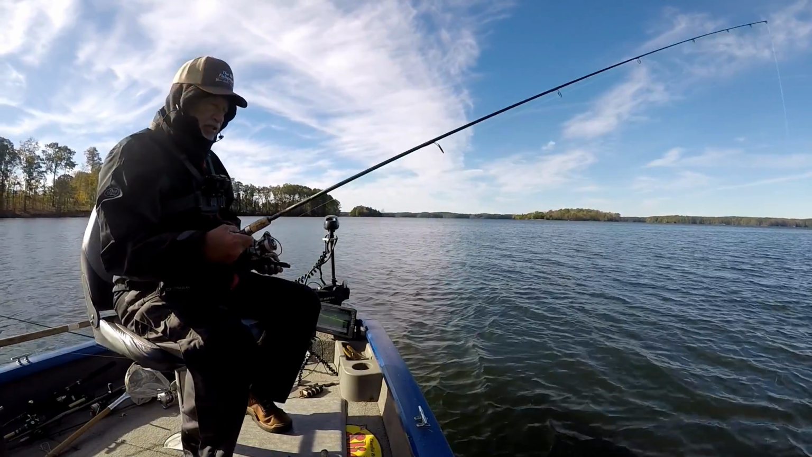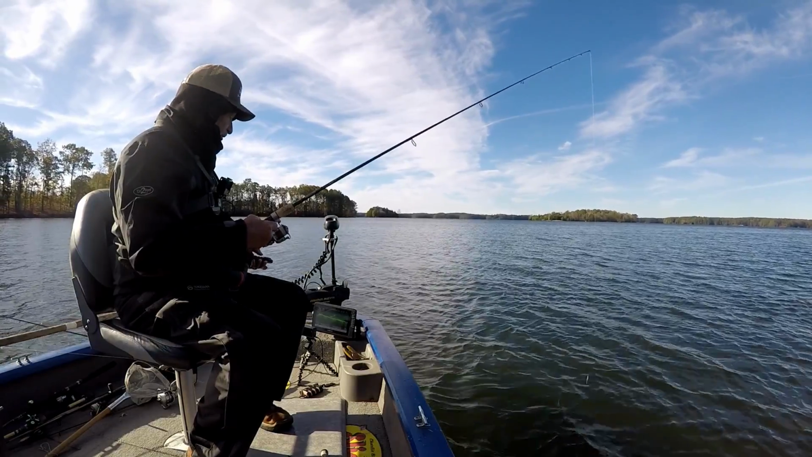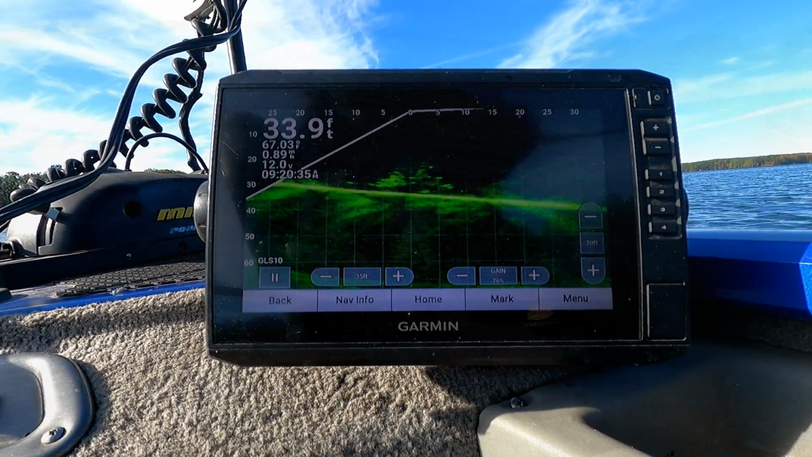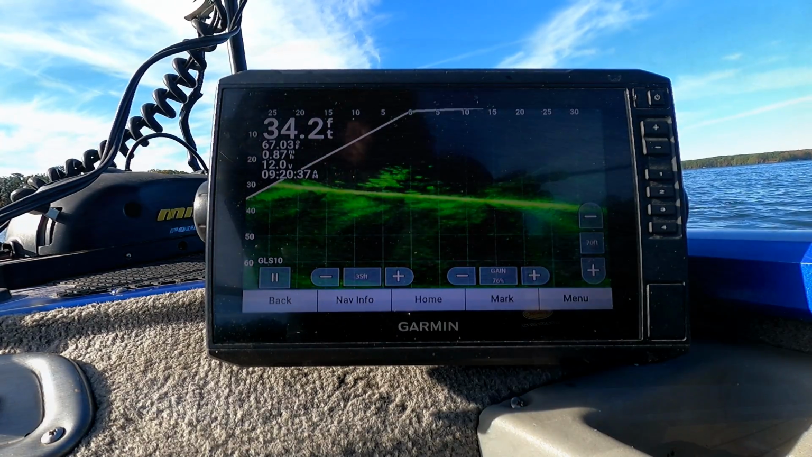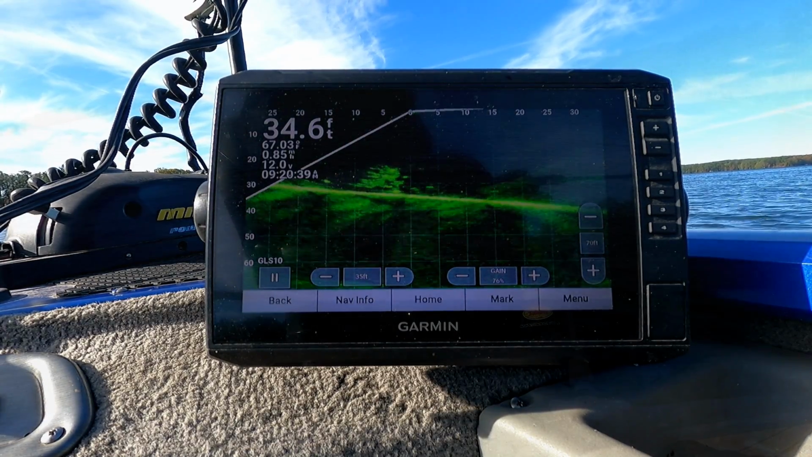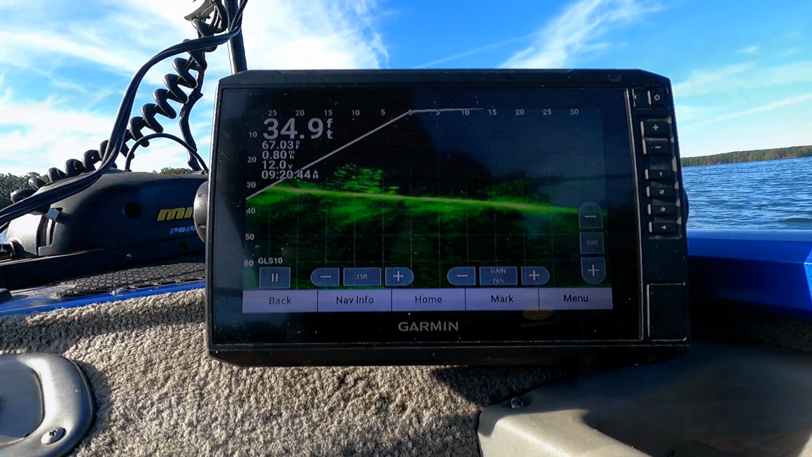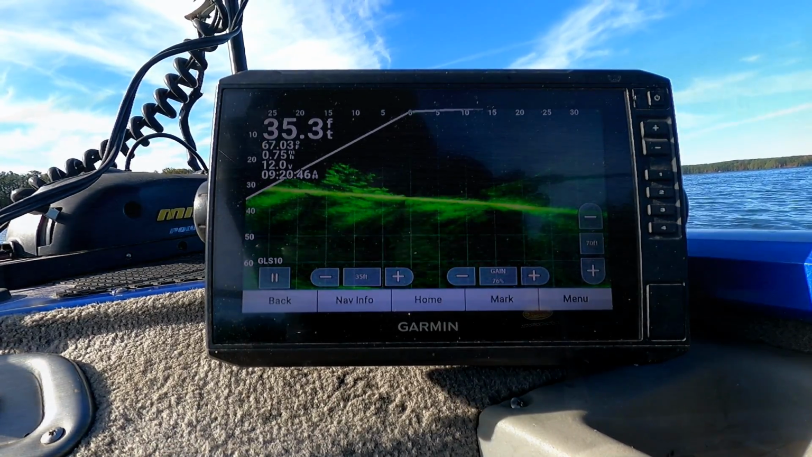Old slab busted it too, buddy. Hey, he busted it. There they are again, right out there. Throw it back out there. Right out there. See if we can get a bite. You can see right there's a whole school of them down there. There's a bunch of crappies in there, if they'll bite.